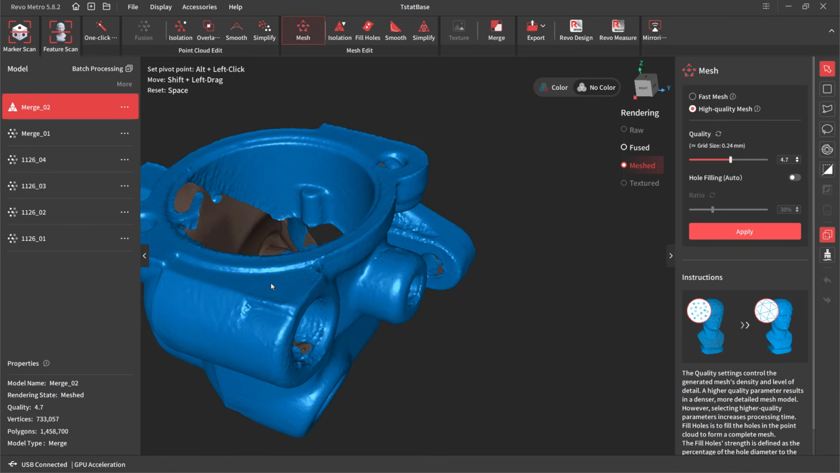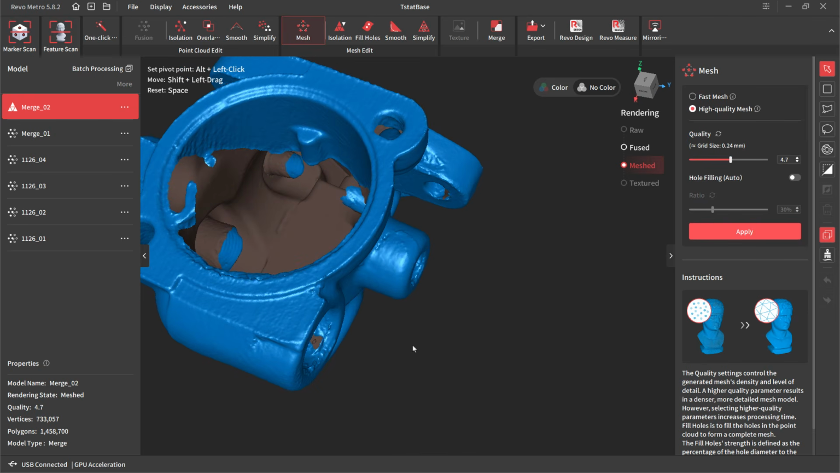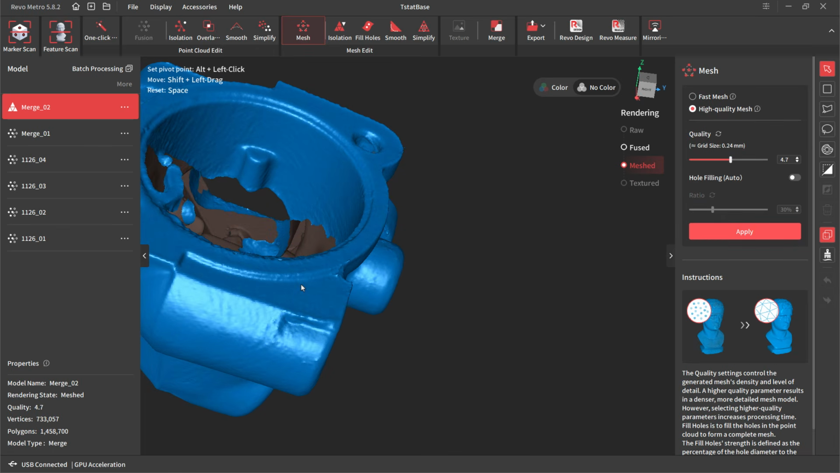And so as we're looking at the model, I didn't do a really good job of capturing down inside. I didn't really pay much attention to trying to capture the inside. You certainly could. We could do another scan and just focus our attention inside there.